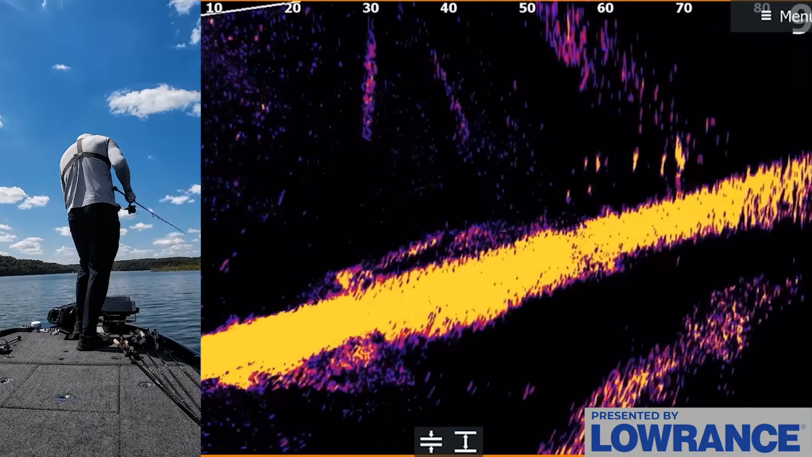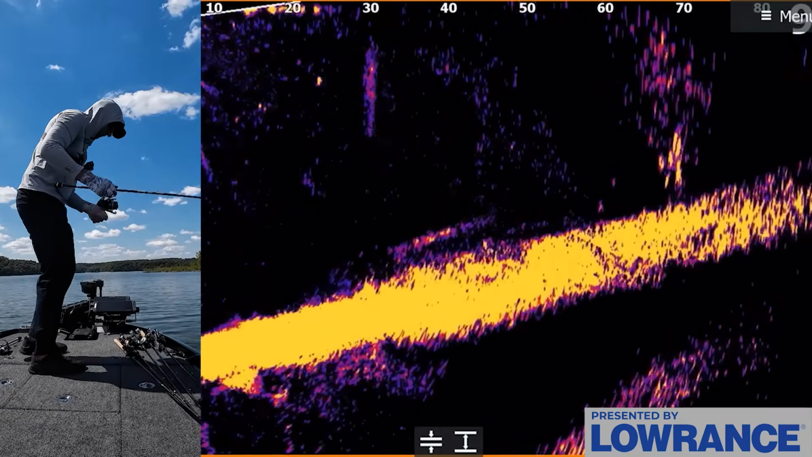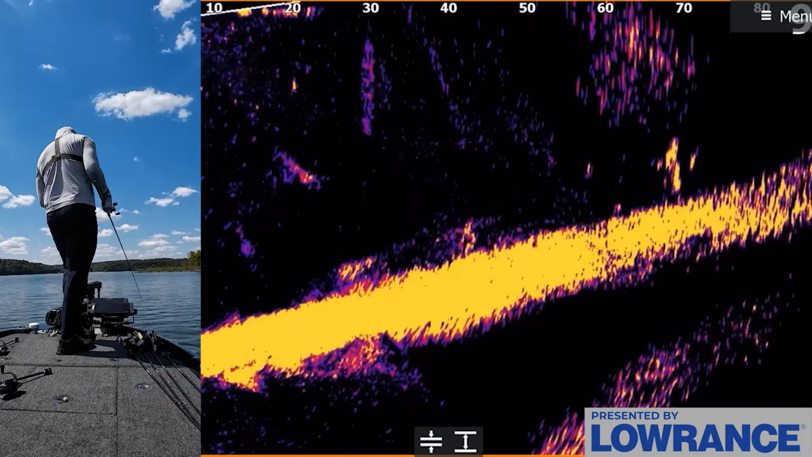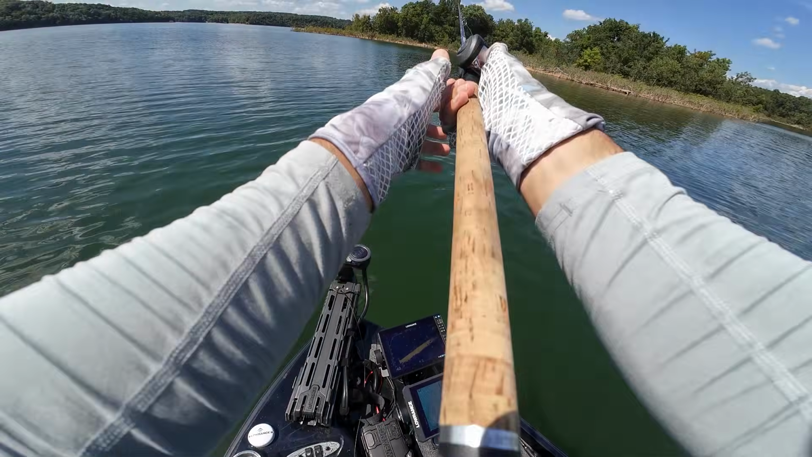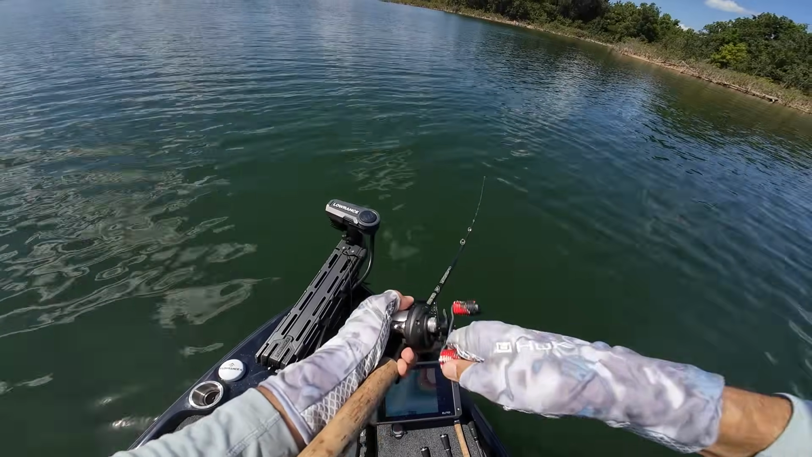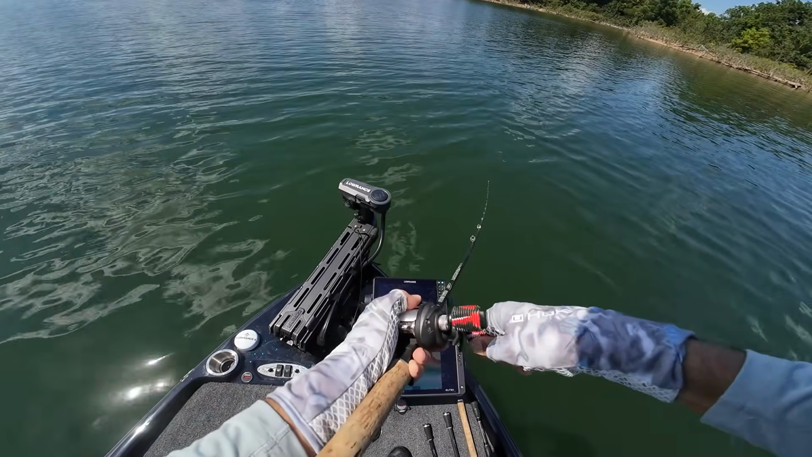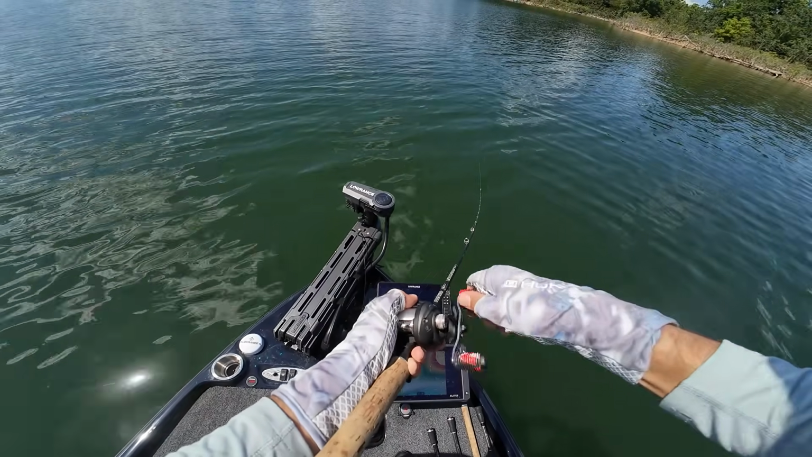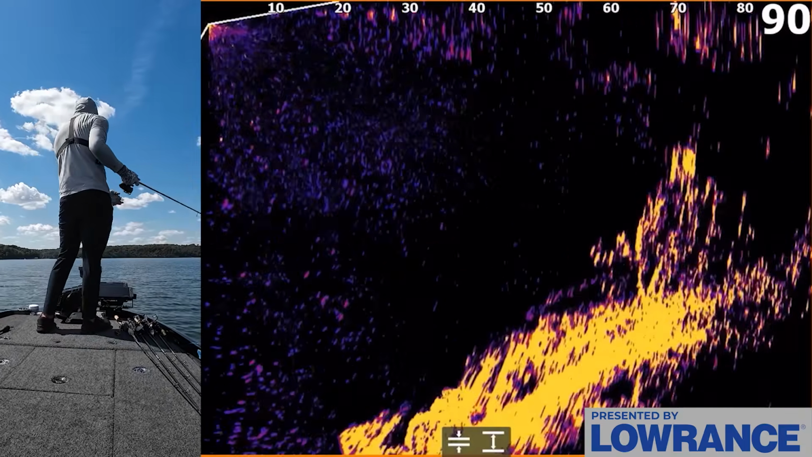I might have to throw something new up there just because they might be getting conditioned to that. Let me throw a crankbait up there for a cast. I haven't thrown that all day today. Maybe I'll get a real good one out of that school. It looks like they might be on a little piece of brush or a little rocky spot up there. I'm just gonna burn a crankbait through that. It's a big bait, but if there's a better quality fish up in there, they'll eat this thing.